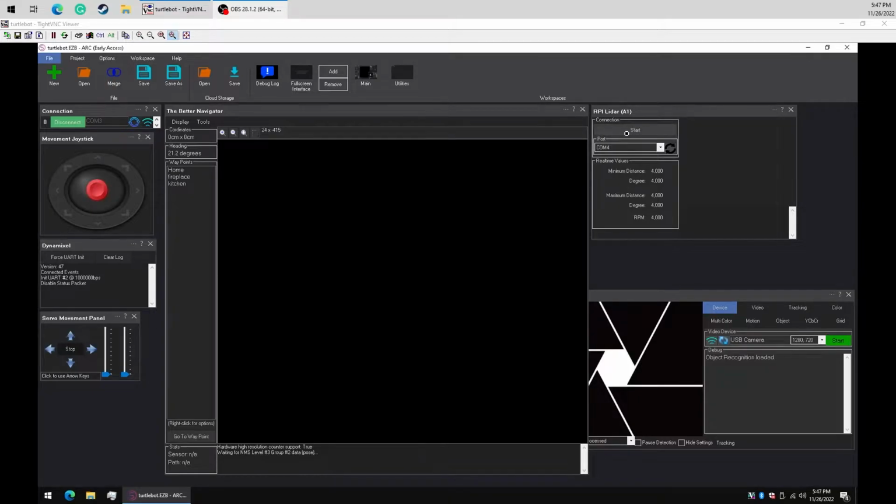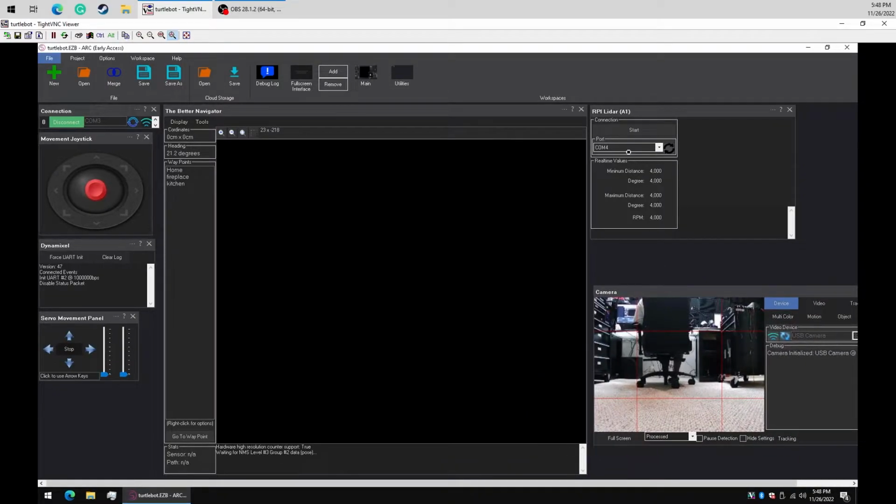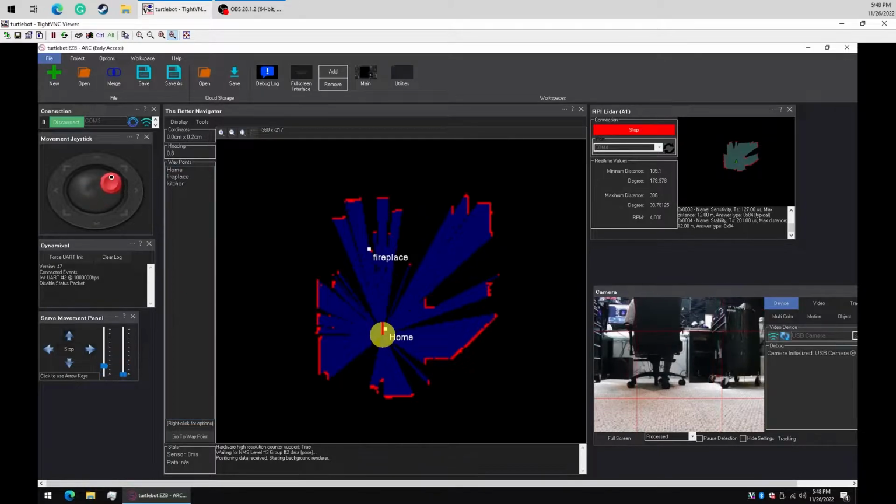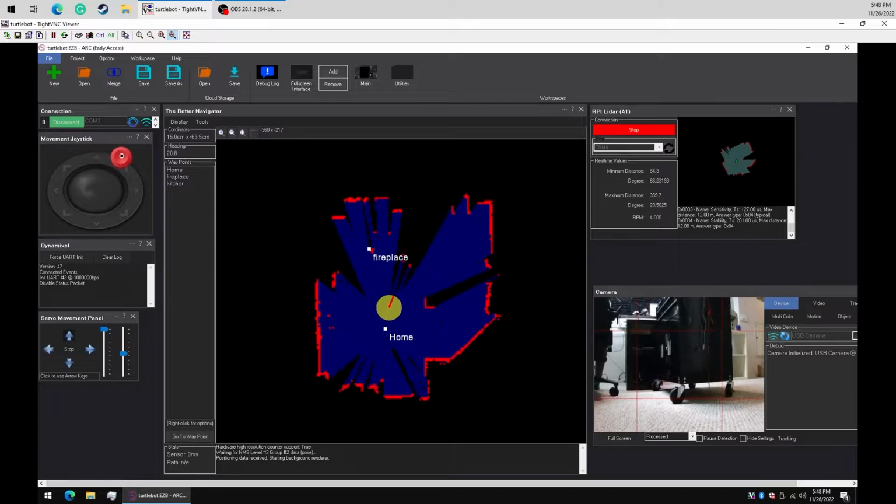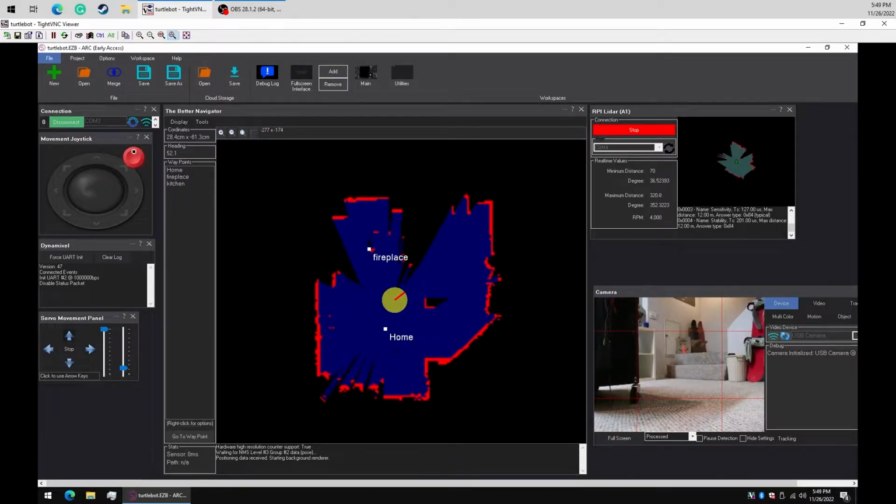Now let's start up the camera so we can see what the robot's seeing. So we'll put this here. Now let's start up the RP LiDAR. So we can see it's starting to detect the room, in which case I guess we can start driving the robot around. And we'll see what the room starts to look like.